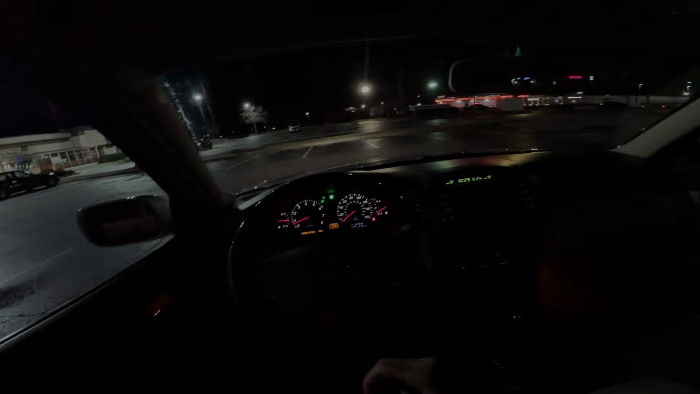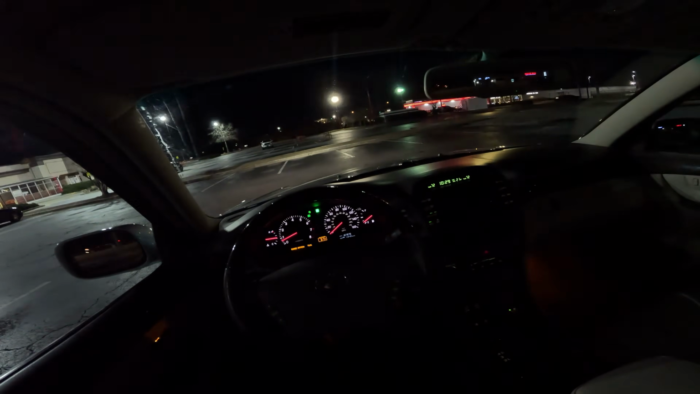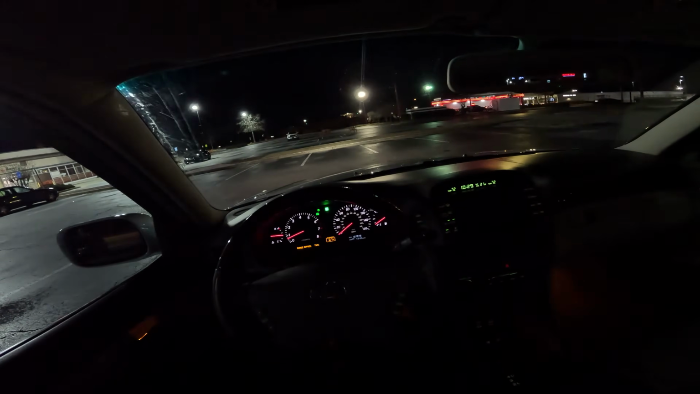So I don't have much gas left in the tank, so the range is probably like 30 miles before the light goes on. So see what it can do.